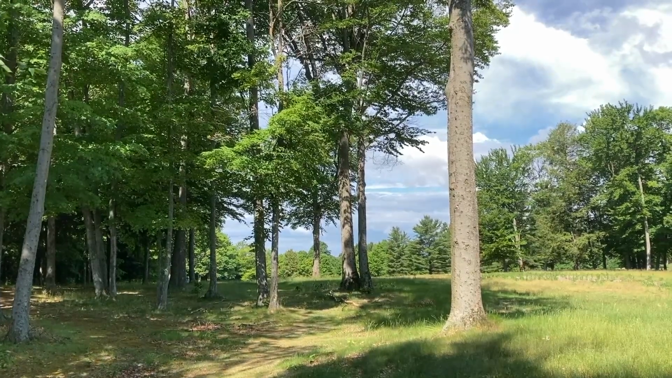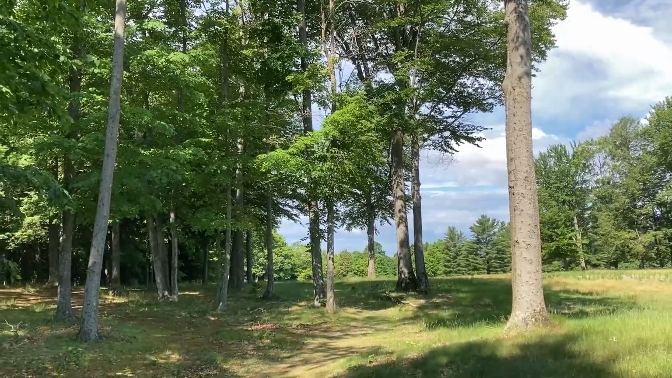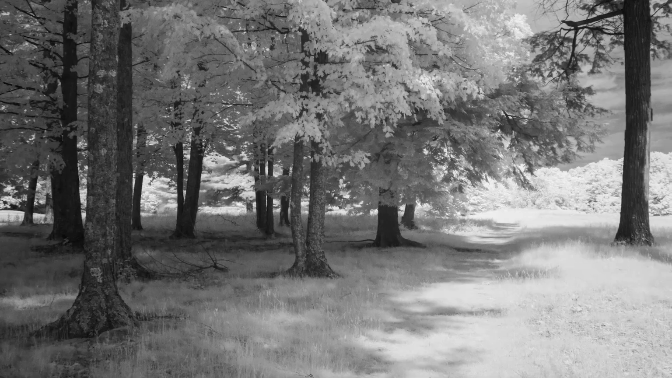In contrast to the open fairways and burn areas, you have these wonderful little wooded walks with towering trees running alongside them.